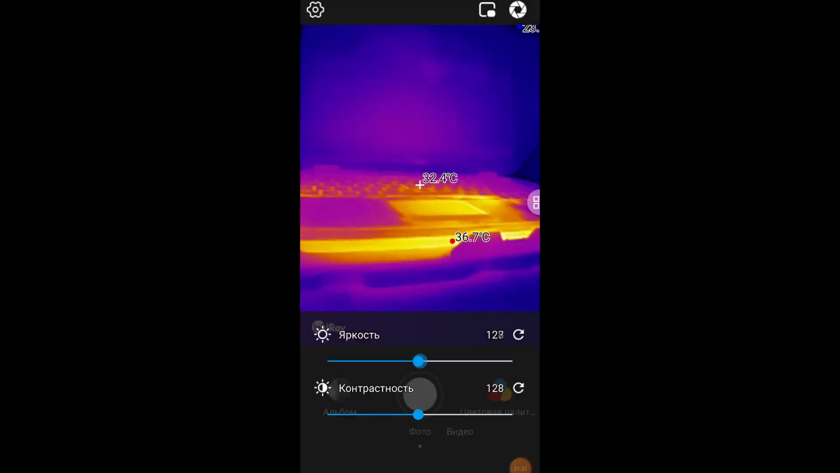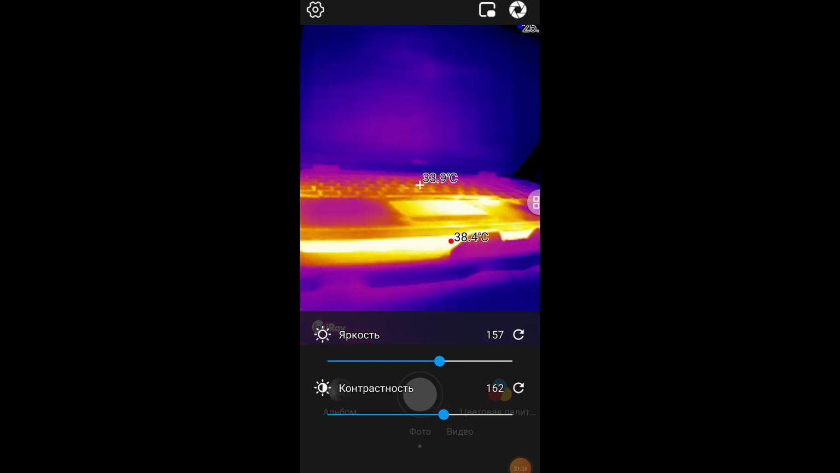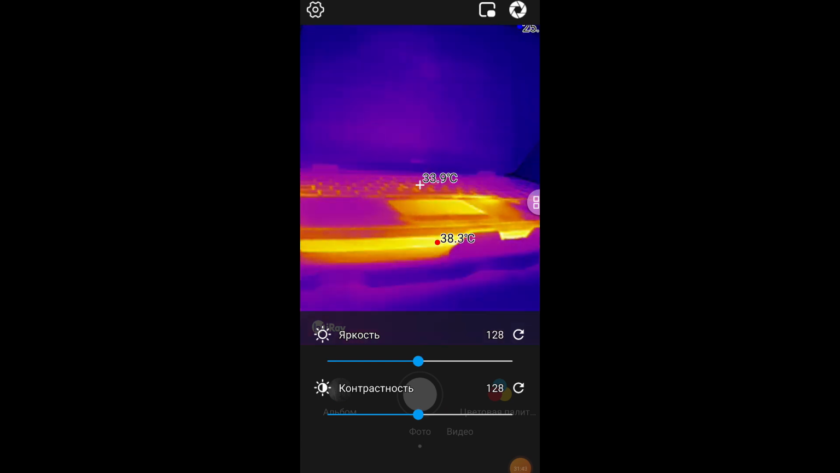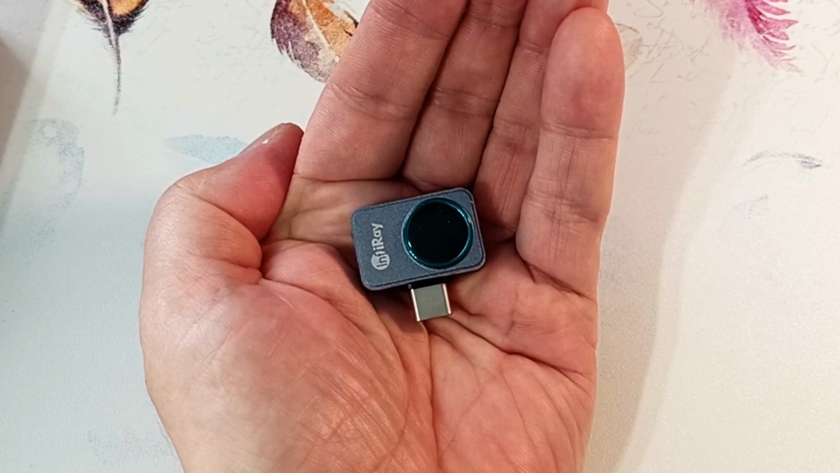Click and we can adjust the brightness of the picture, the contrast of the picture. If desired, by clicking the rounded arrow we can leave the average values. This is such a small but necessary thing.